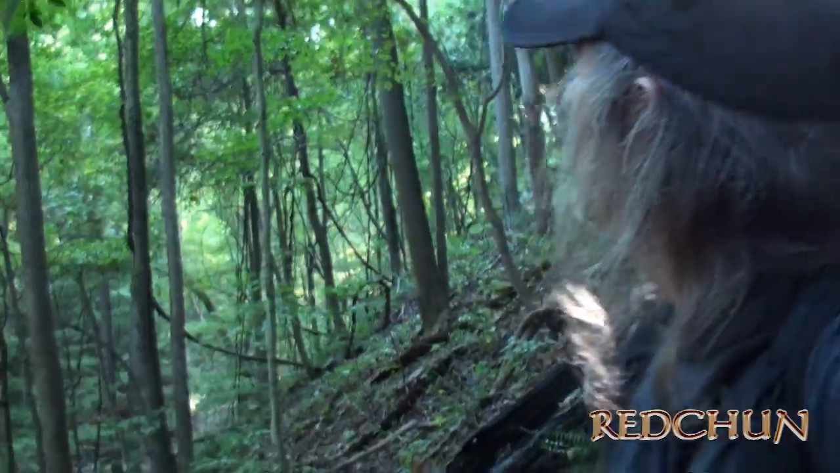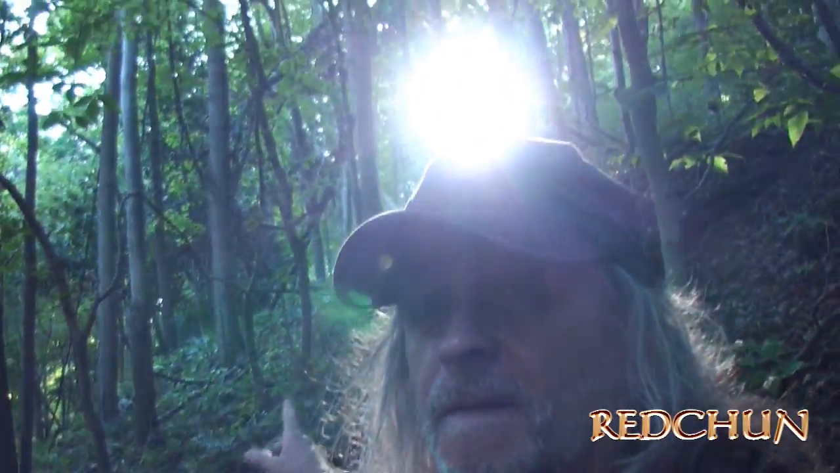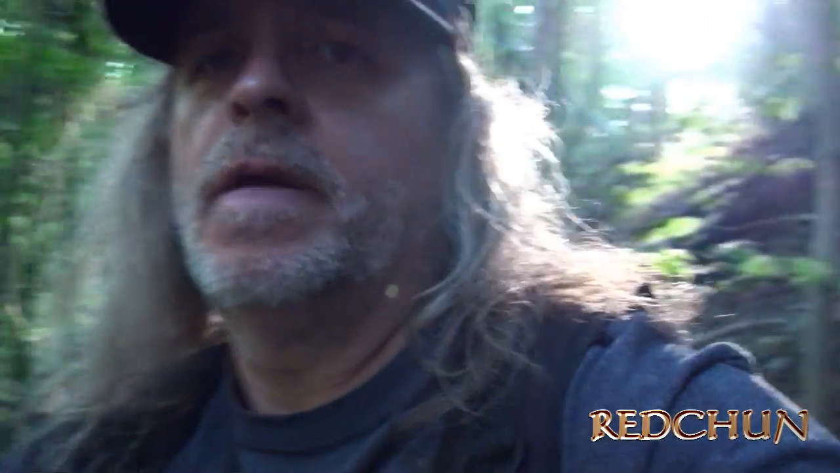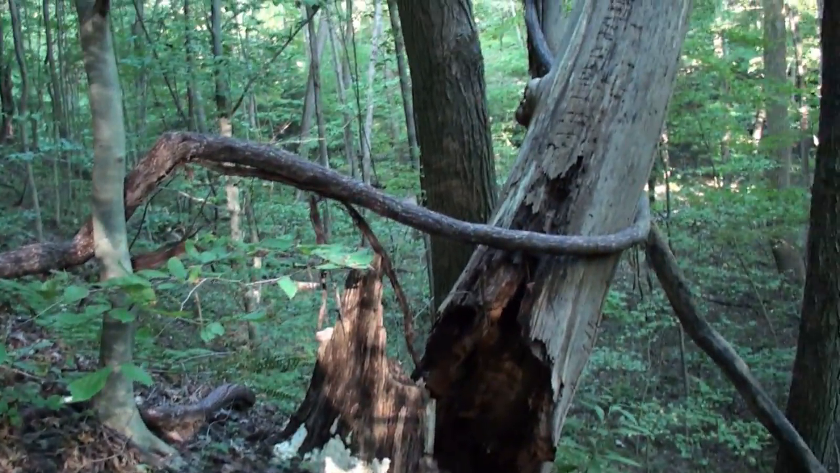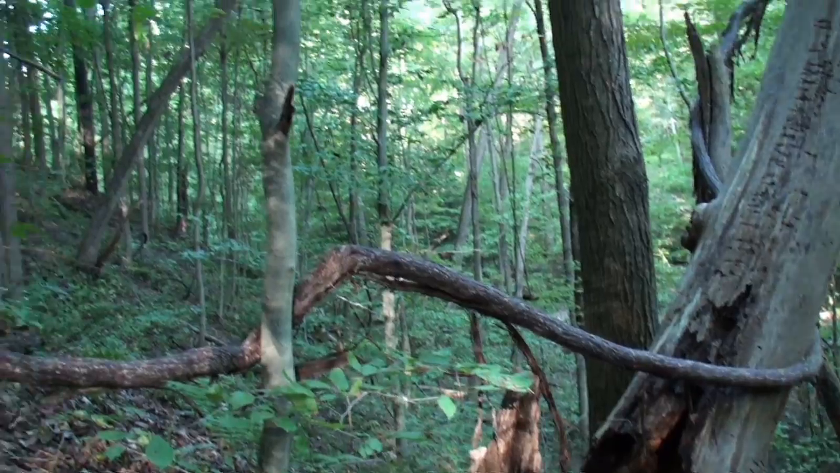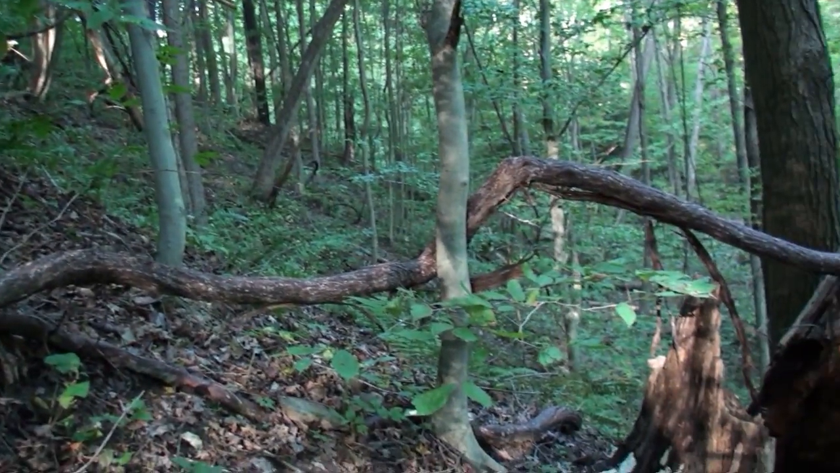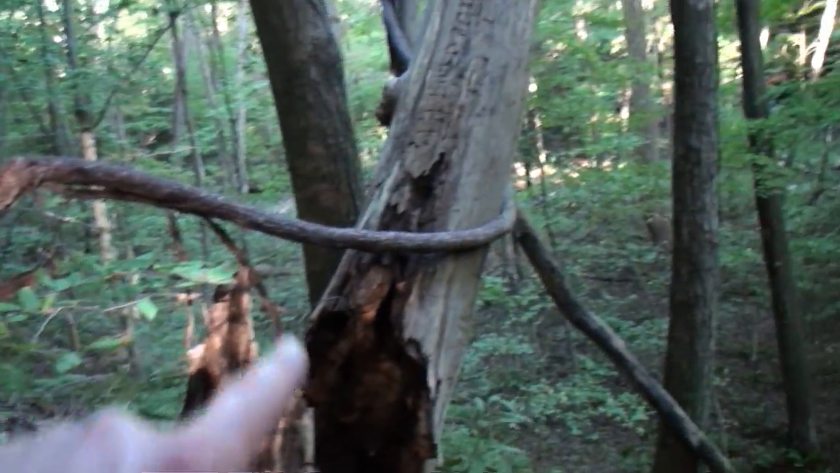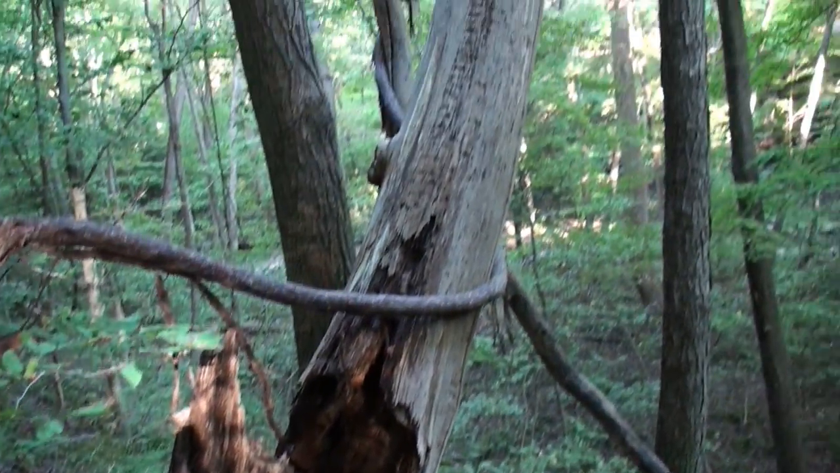Sun's going down over the hillside there, so that's cool. But I wanted to show you this vine here. I was waiting for these guys up on the hill here to stop riding the quads. It's kind of noisy. They got this thick vine here holding that tree up. Pretty cool.